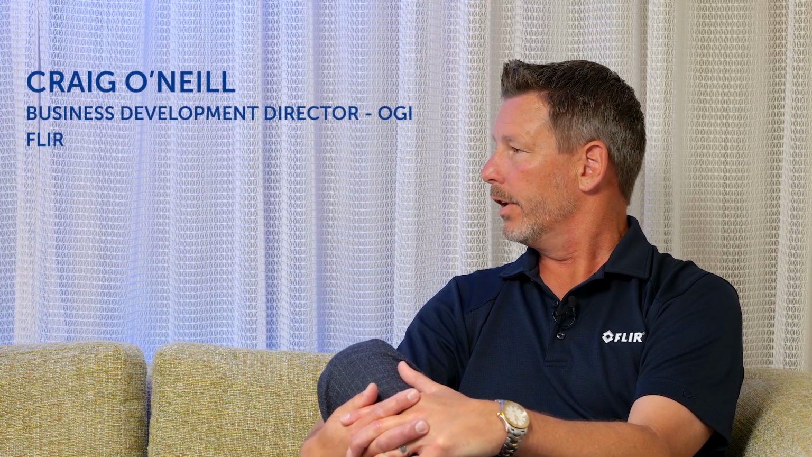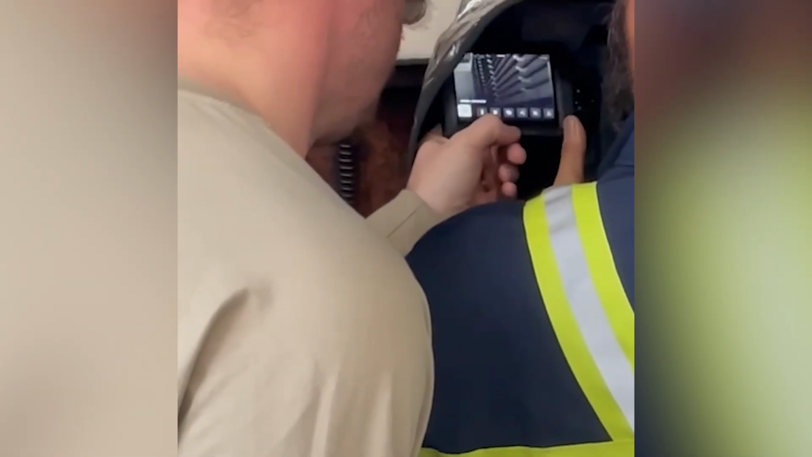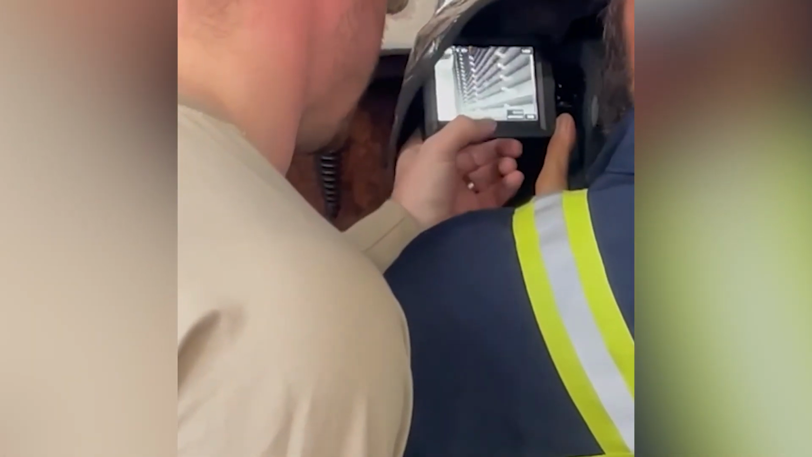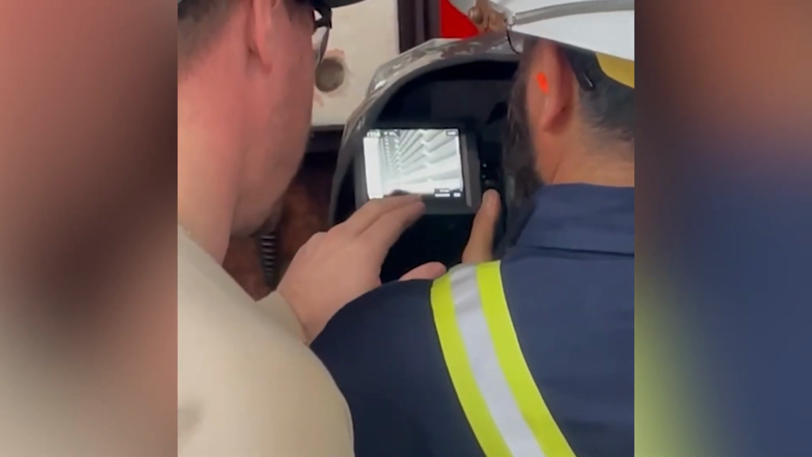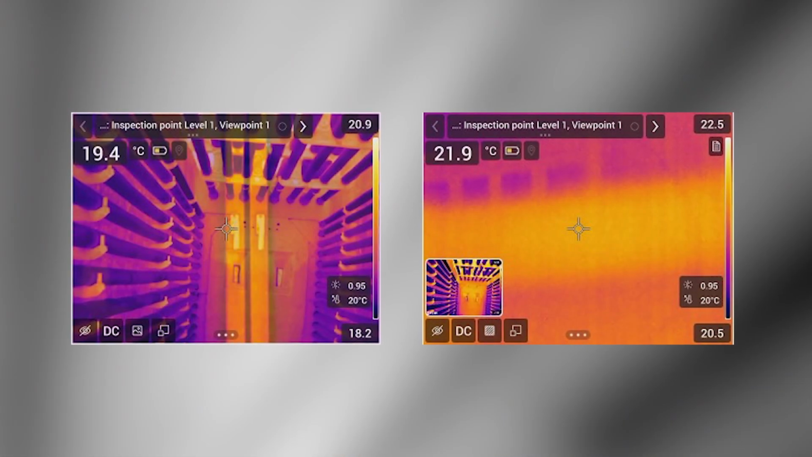Yes, you mentioned thermocouples or thermal measurement devices. How does a higher resolution camera do a better job at inspecting inside of a furnace than just a couple of thermocouples on a tube? So this camera has, just because the resolution is so much better, you're able to see at a greater distance and accurate temperatures at a greater distance.